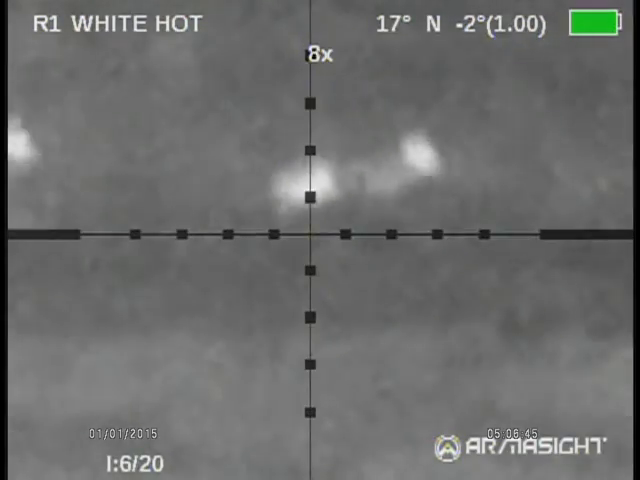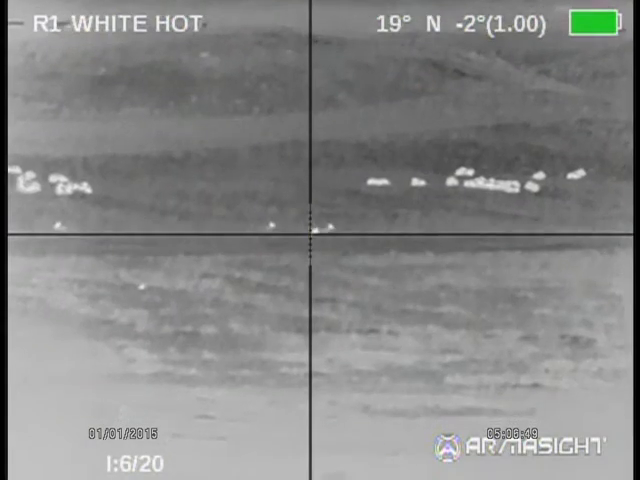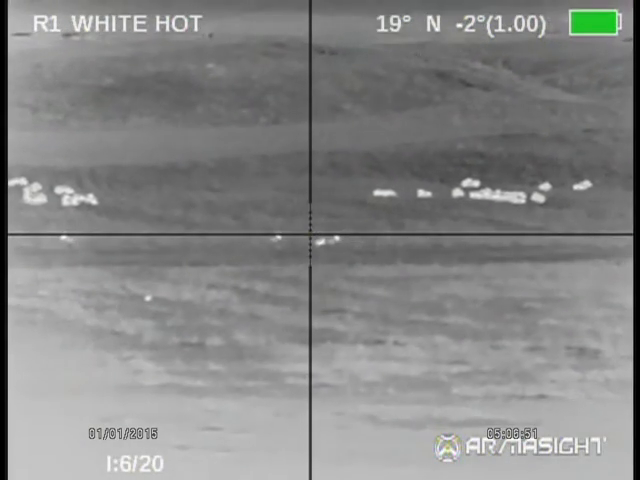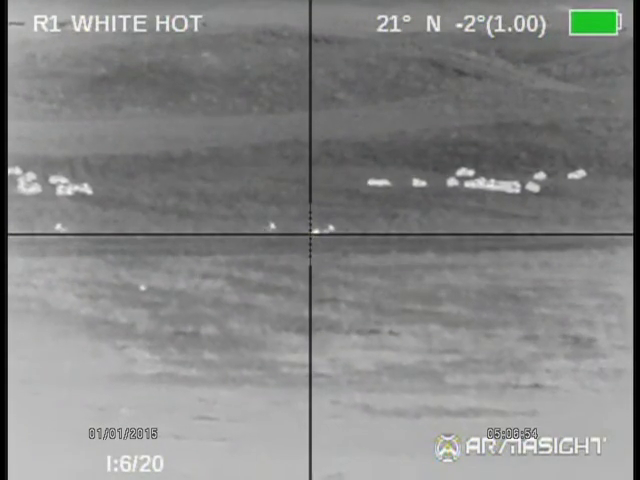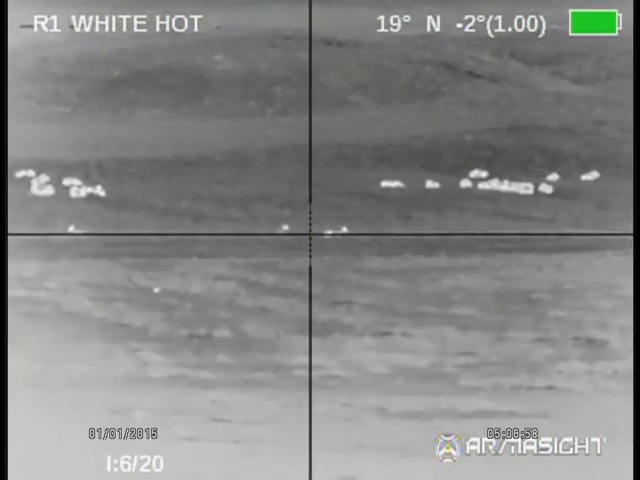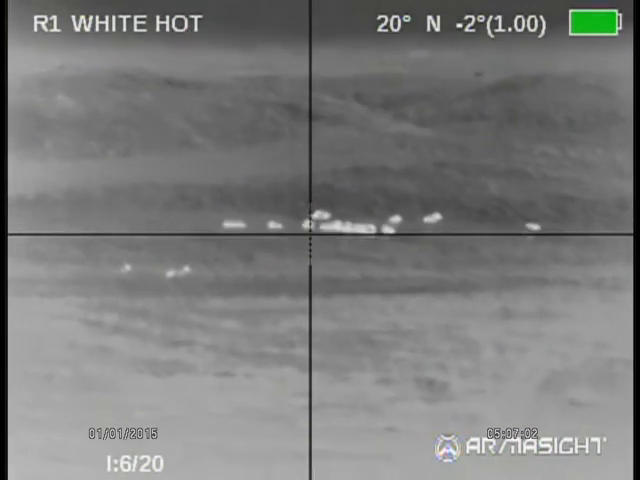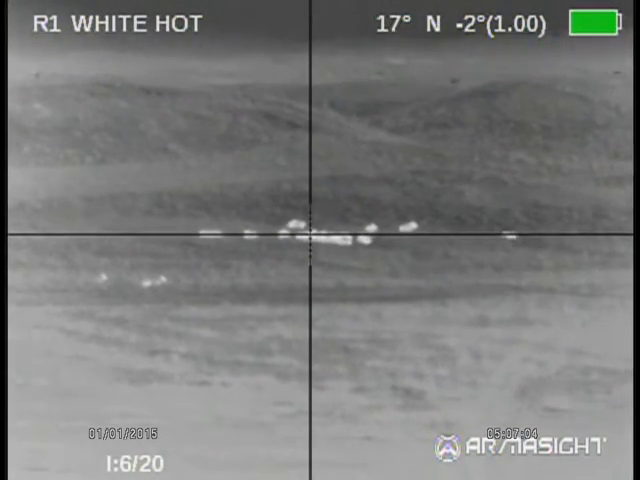So those antelope, you got the Silencer Co. Radius weapon mounted laser rangefinder here. Those antelope are about 262 yards. Further back, you got some cows out there. They're 564.